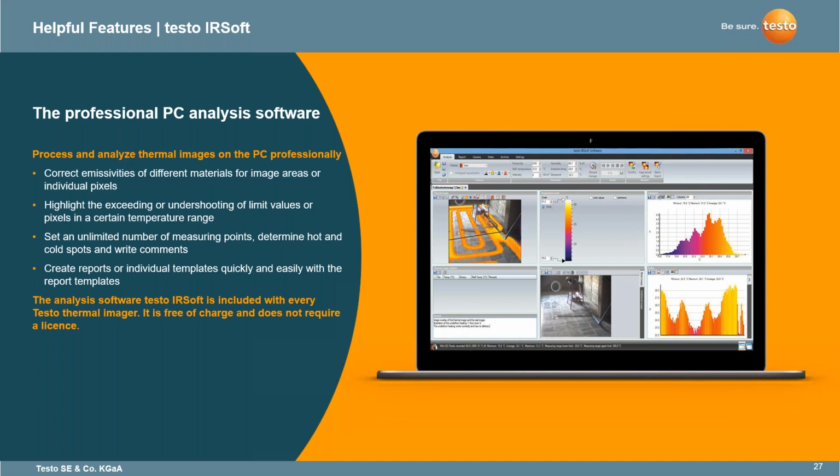Well, first things first is the analysis software. I know there is third-party software out there. We're very well aware of it. The one thing that a lot of other imager competitors have is not such great software. My question was always, okay, what does it come out in? Well, this comes out in a post-processing engine that you can use. So we can process and analyze thermal images on the PC professionally.